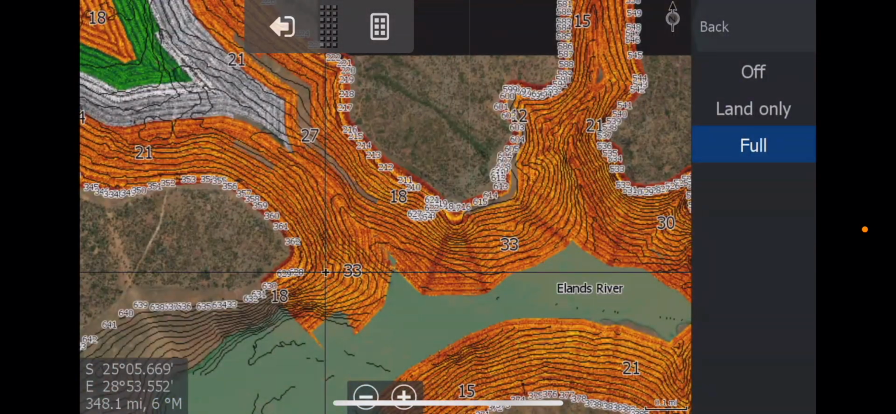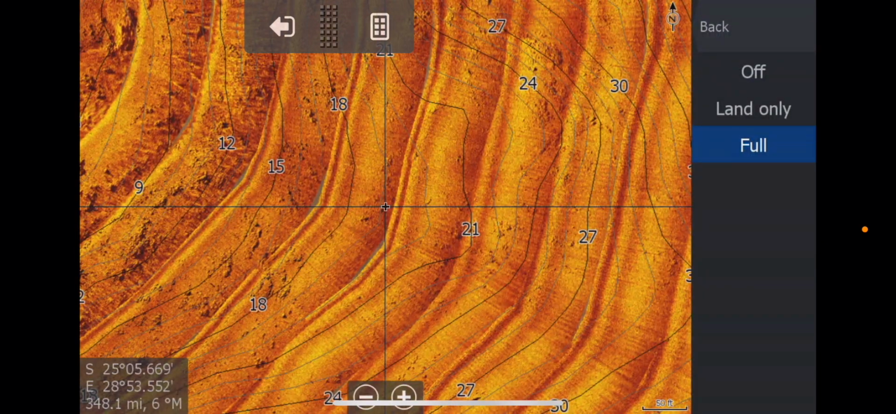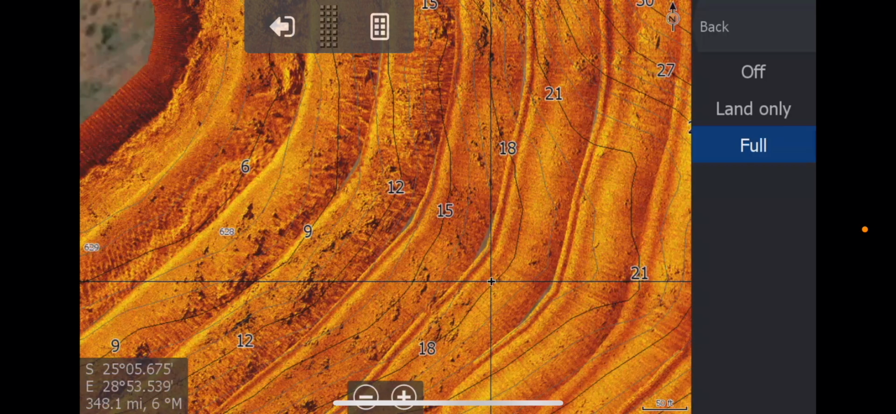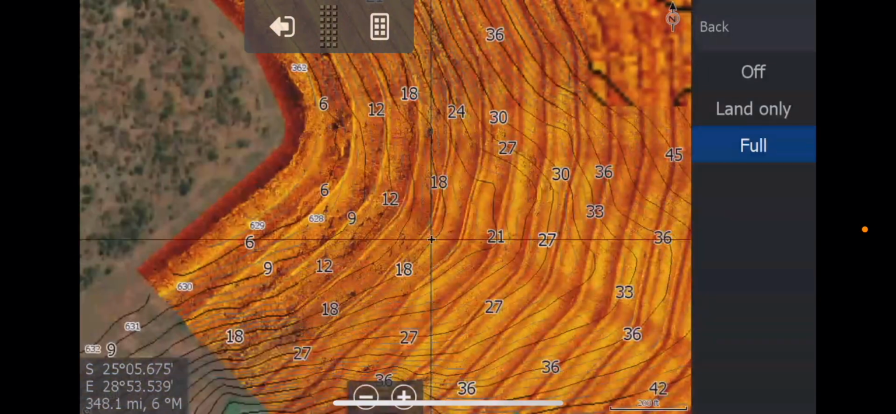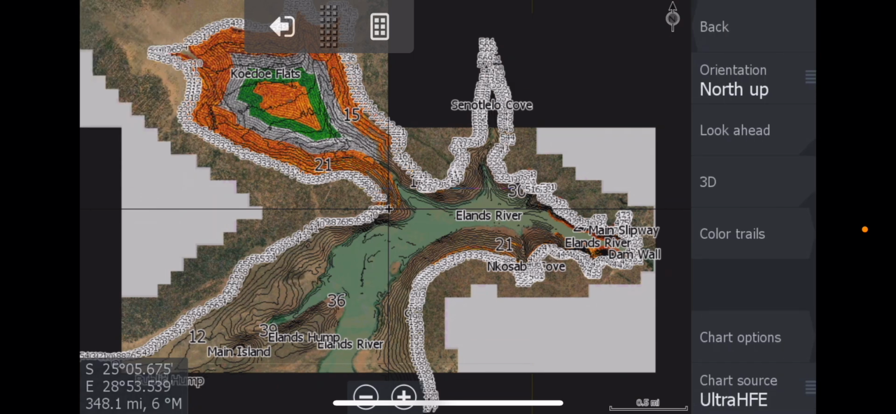There was a very critical section here that also got a little bit messed up for some other reason. That's been rescanned, as you can see, and has been inserted. And that's basically all for UltraHFE.